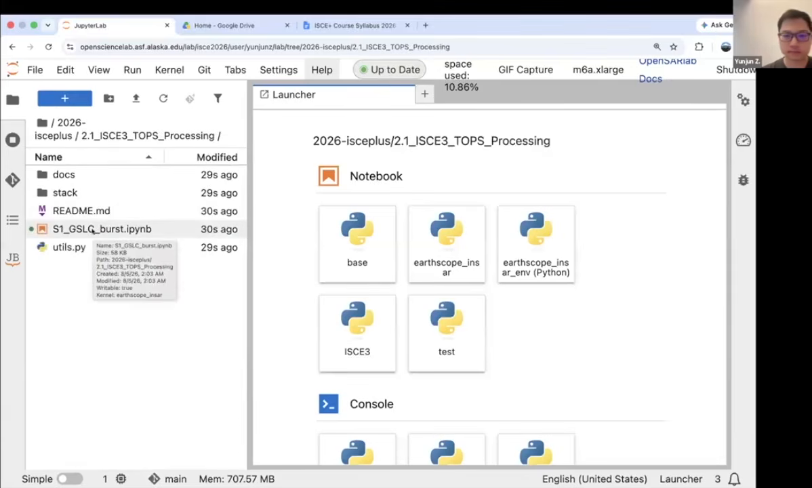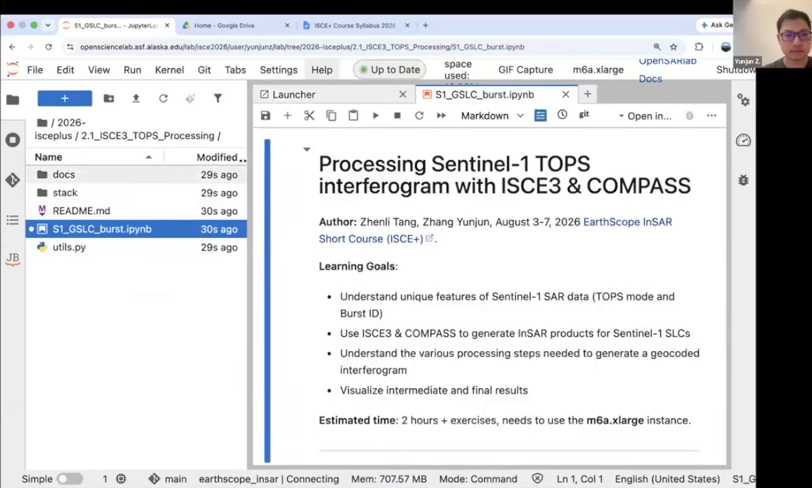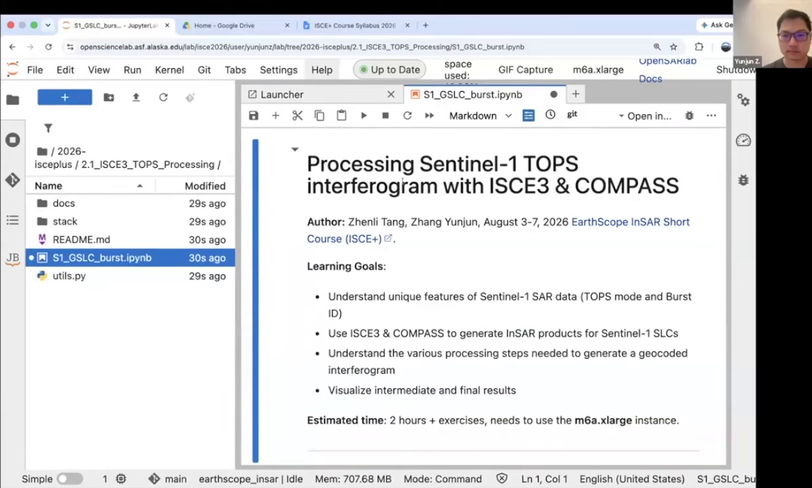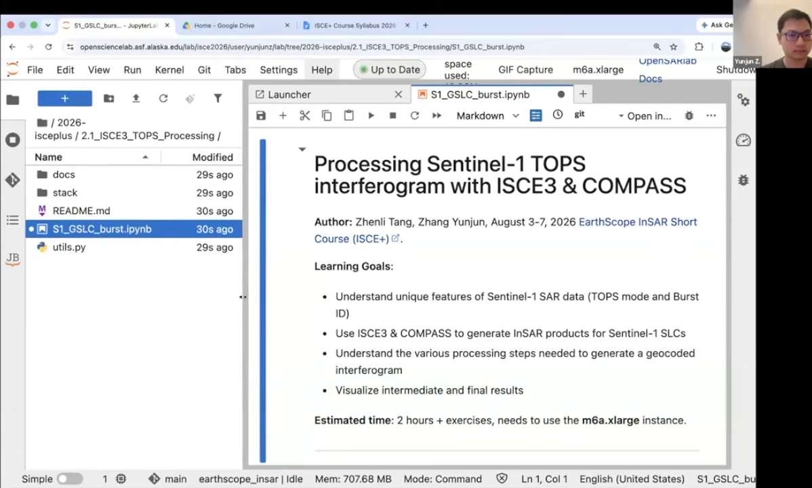I would do what Yunjin just did: delete the folder and then click on the update repository button at the top of the screen. If you haven't touched the notebook, it should replace it fine, but to be absolutely sure, delete the folder 2.1 ISCE3 TOPS processing and then update the repository. That's the surefire way to have the latest version of the notebook available.